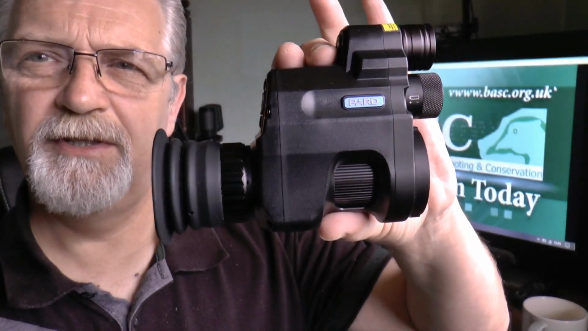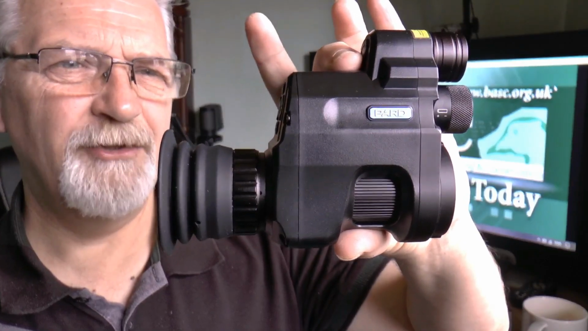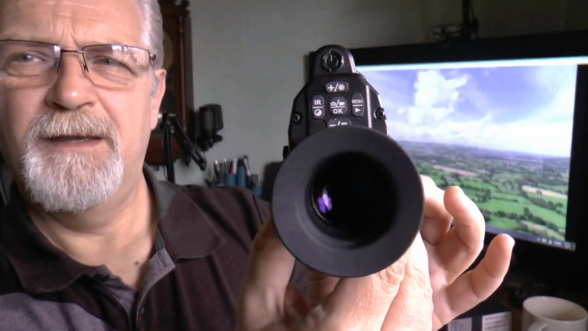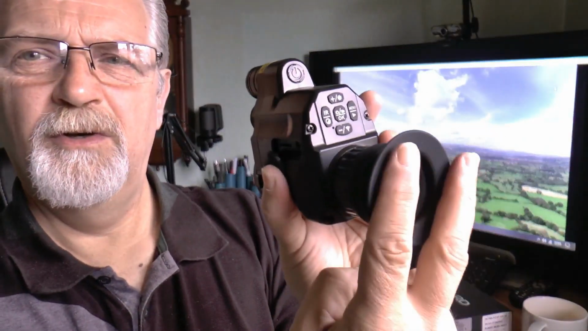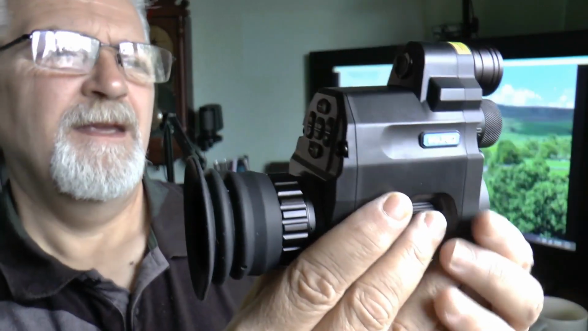So here we have the unit itself. I'll go into a little bit more detail a little later on, but just a quick look at the unit itself. You have your eyepiece with your rubber eyepiece, which cuts out a bit of light. How well that works, it remains to be seen.